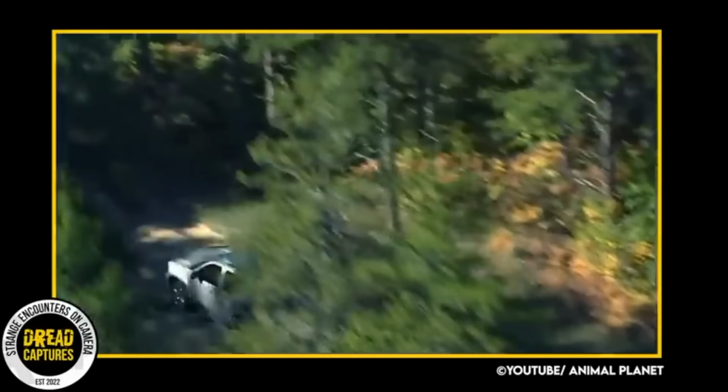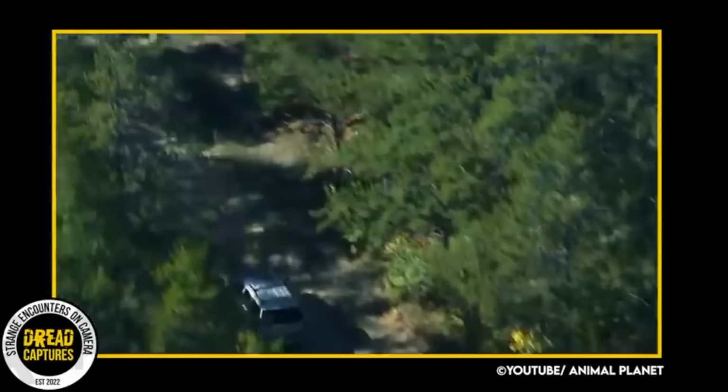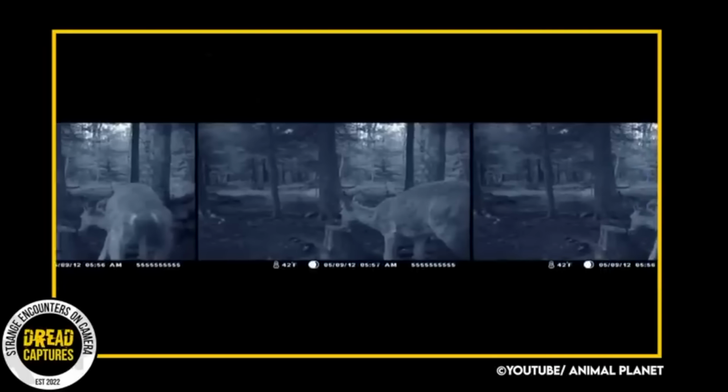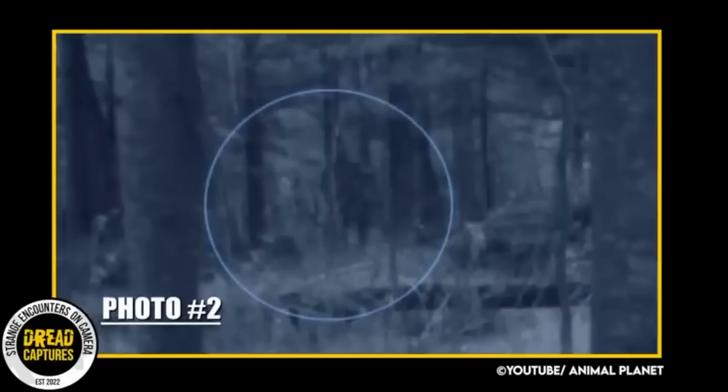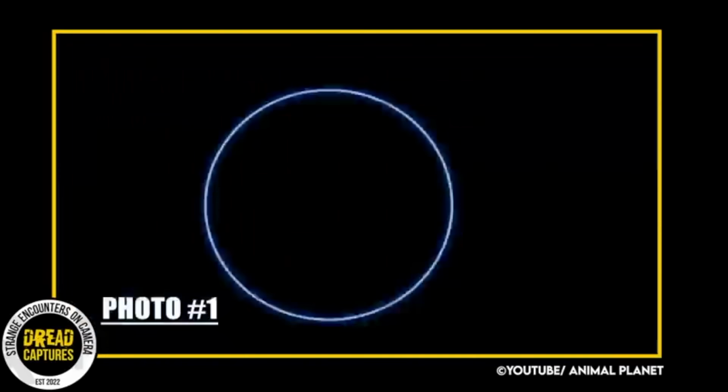There have been many reported sightings of the creature. But this next trail cam capture is a pretty convincing one. A hunting guide named Craig Salk, who owns 80 acres of land in the Upper Peninsula in Michigan, has put up trail cameras on various parts of his property. He just loves to track the game that is moving through the woods.